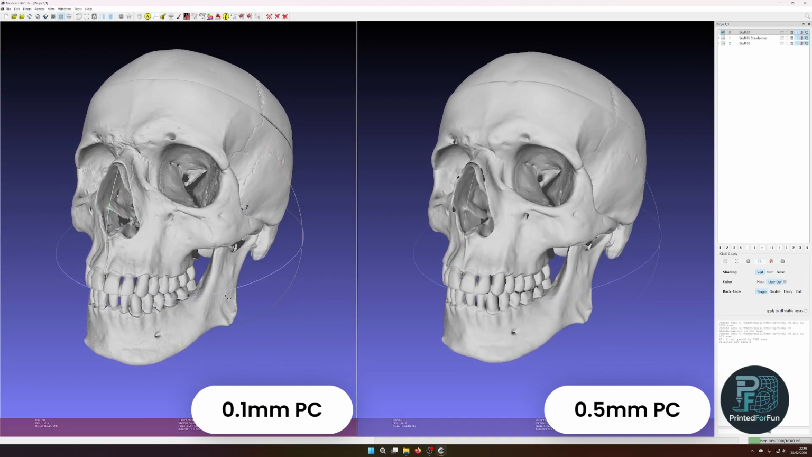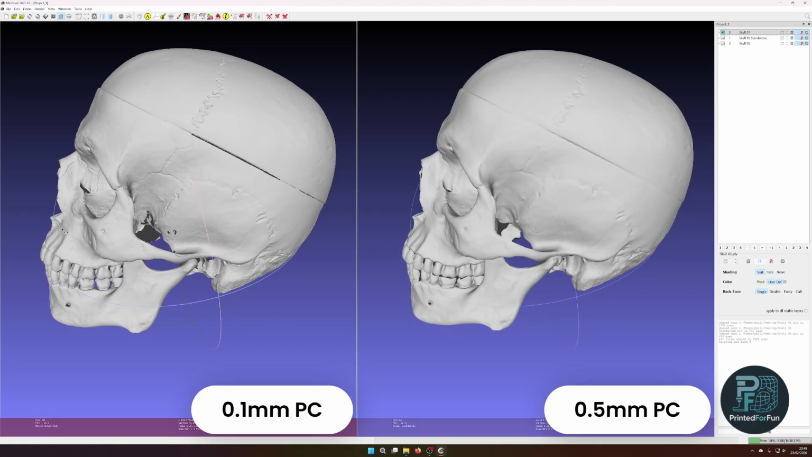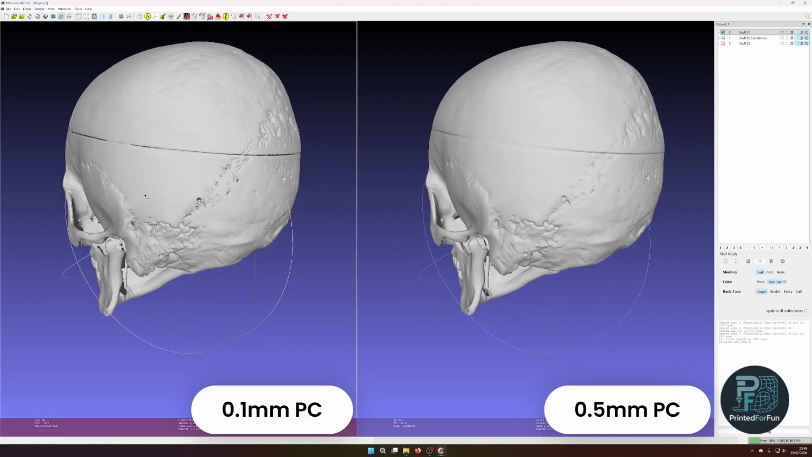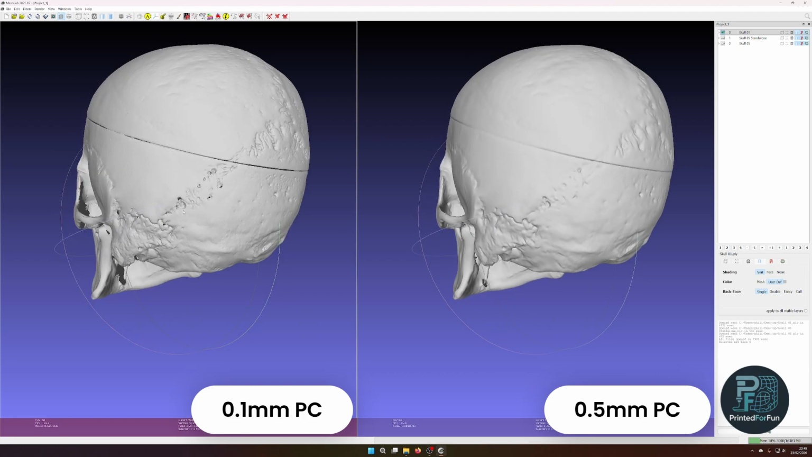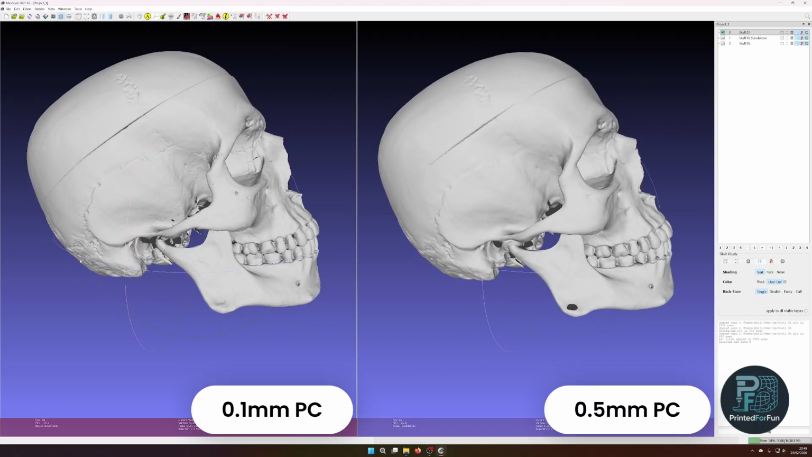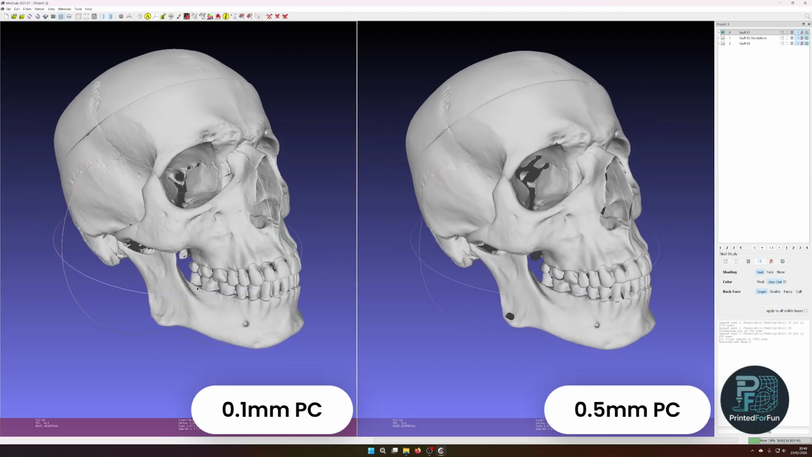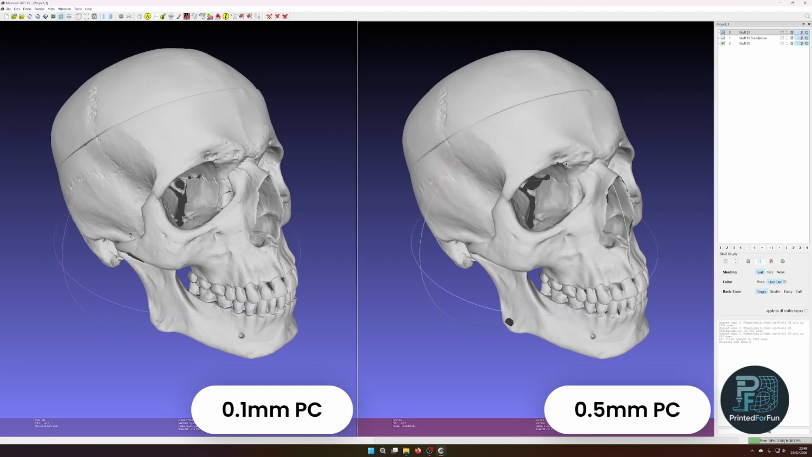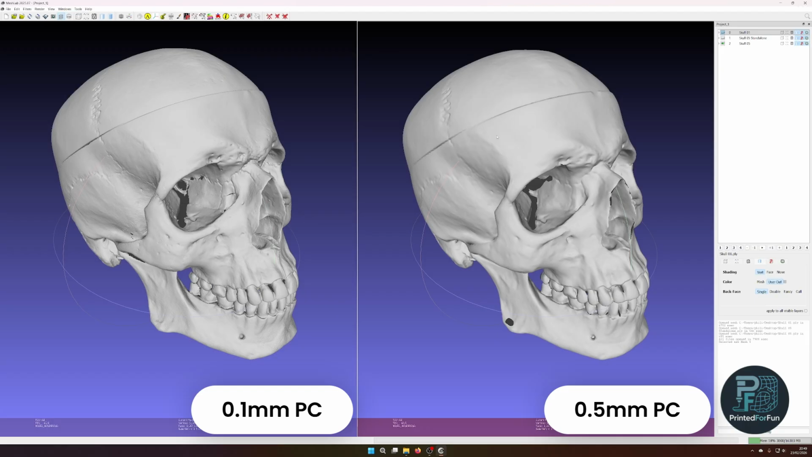If I do a slight orbit around it, you can see that all these cracks in the skull, or the connections between the bone plates, are much more defined on the 0.1mm scan. But I would say for general use, general reverse engineering tasks and mechanical parts, 0.5mm is still enough resolution for smaller parts. But this is just a quick comparison.